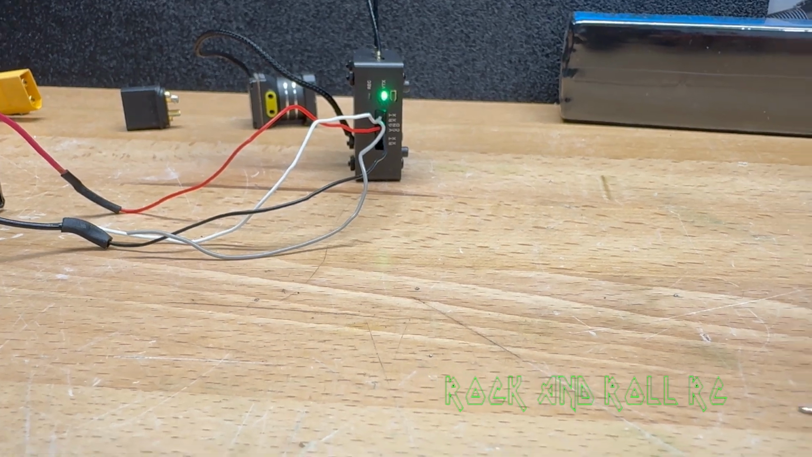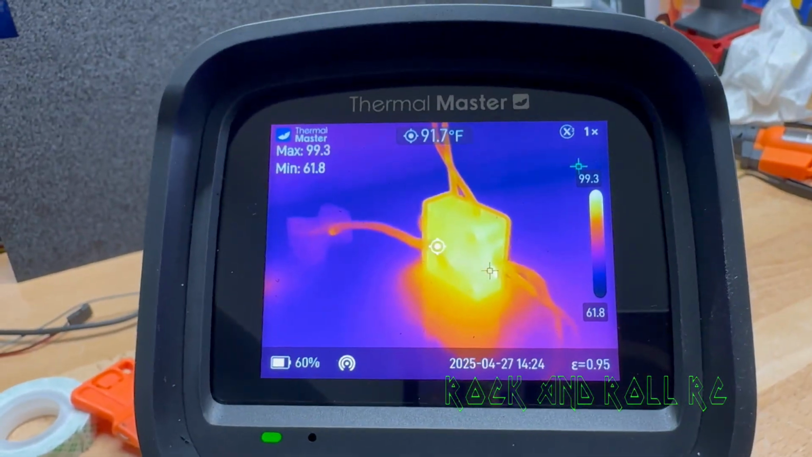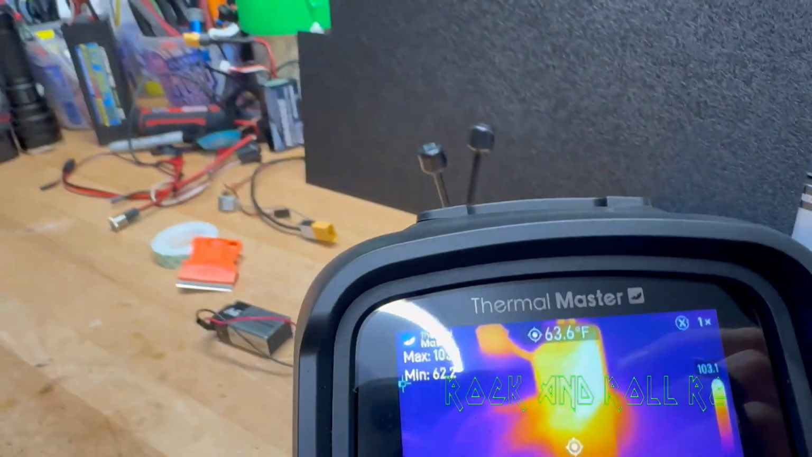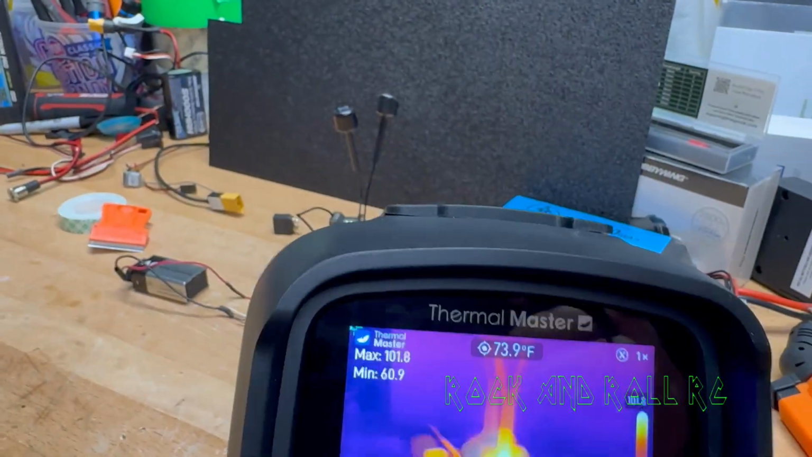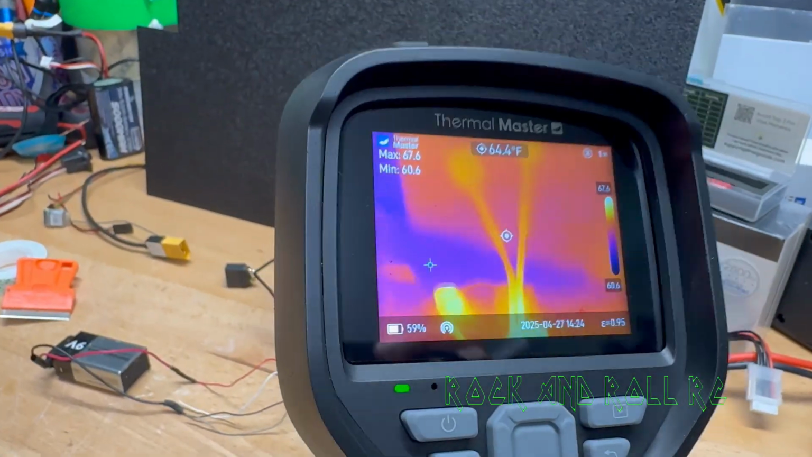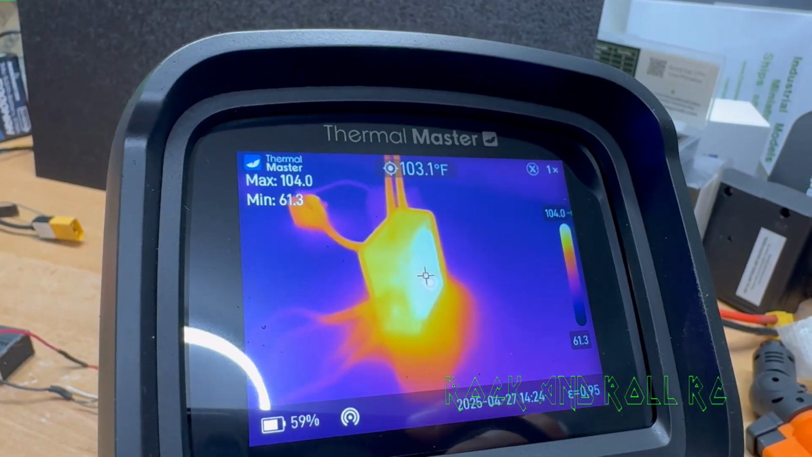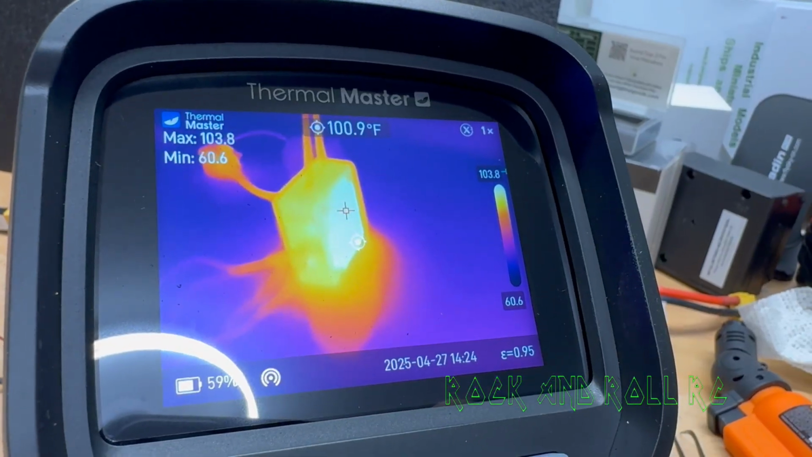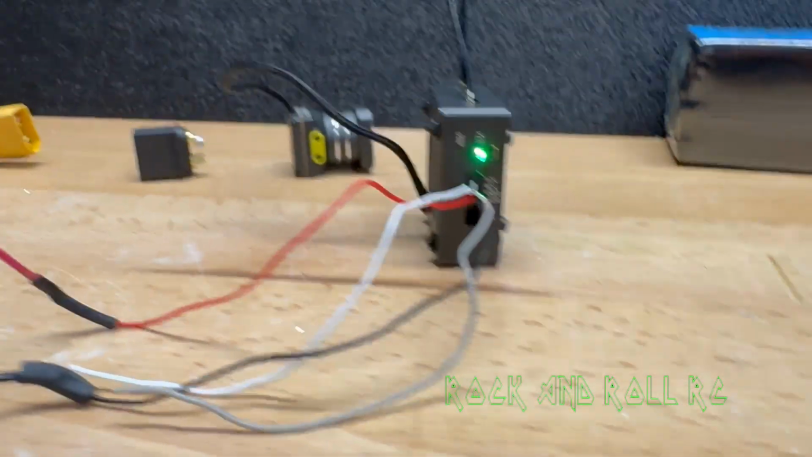So after 2 minutes, we see that the temperature on the MIPI side has actually come down a couple degrees, but the heatsink side of the VTX has gone up to about 104 or 105 because the heatsink is doing its job. And that's where we are going to see that the fan needs to be put on the heatsink side. But which direction? It's still a mystery. Stand by.